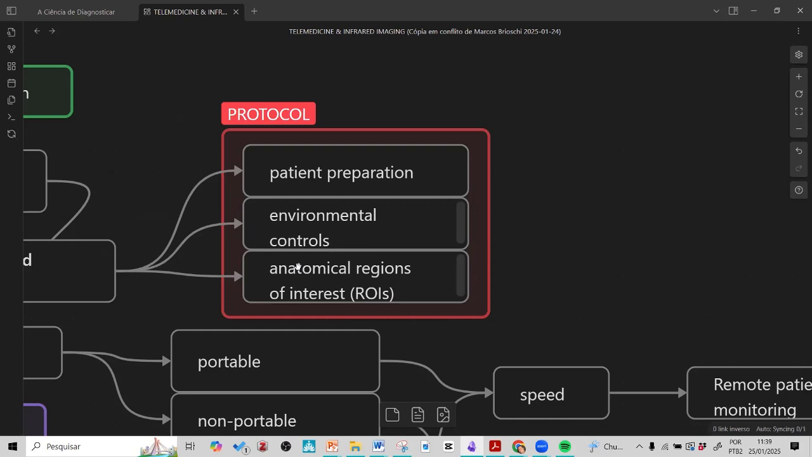We must take care that sometimes the breast could look different, like something is wrong or suspicious, but if you don't do the images of the arms, front and back, in some situations you can interpret wrongly and think that we have a problem on the right breast. No, it's not the right breast. It's a low-level radicular problem.